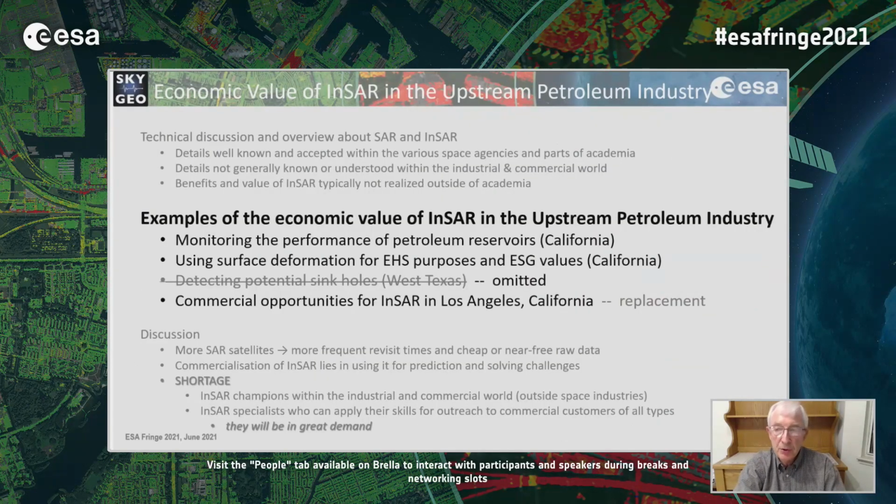So I'll go into some examples in the upstream oil industry. I've changed from the sinkholes in West Texas to something in the Los Angeles, California area that might be, I think, more useful or more interesting.